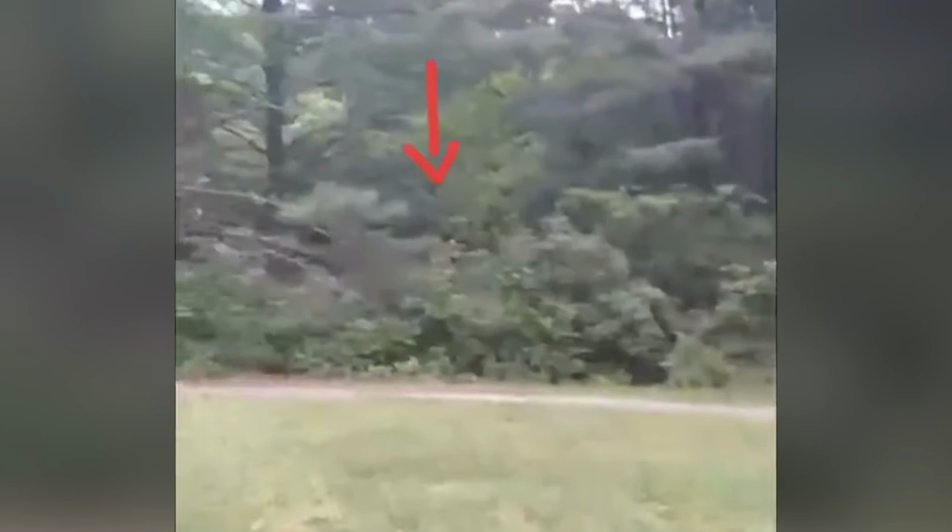A towering, grayish figure emerges from the underbrush, its humanoid form and piercing black eyes leaving us with more questions than answers. Estimated to be a staggering 15 feet tall, this mysterious being seems to be desperately trying to remain hidden.